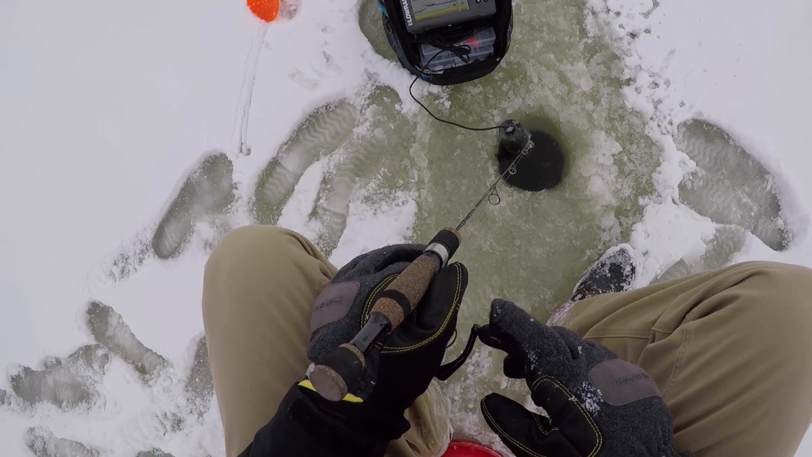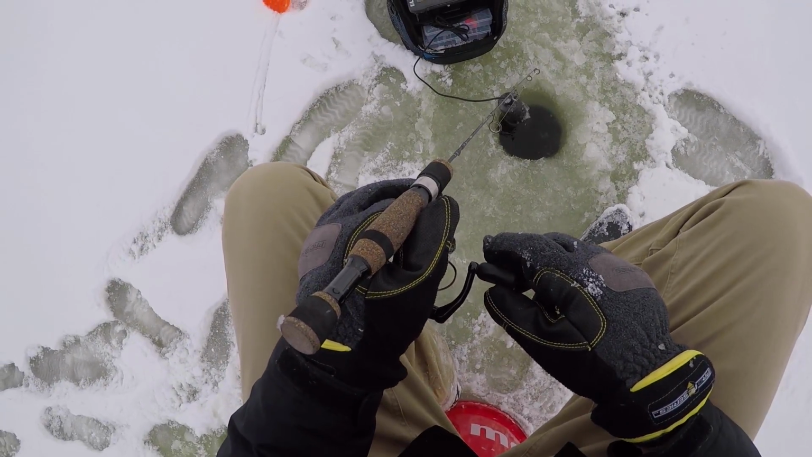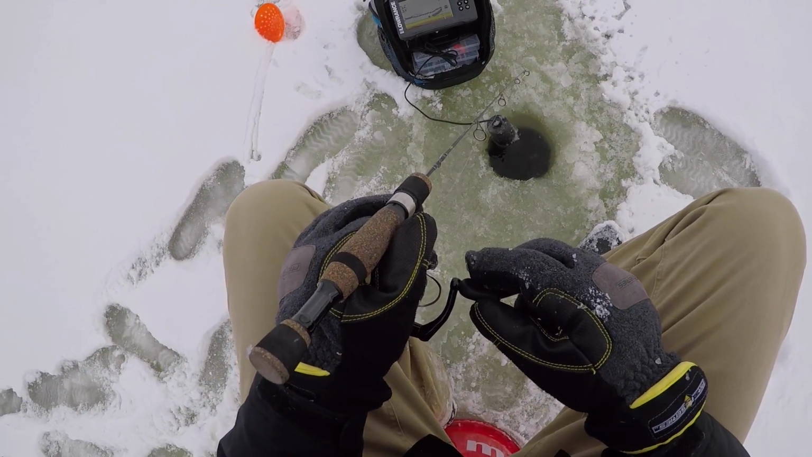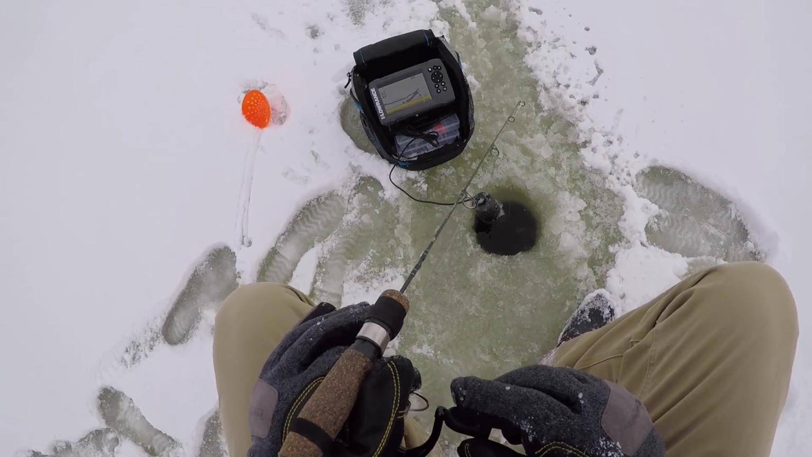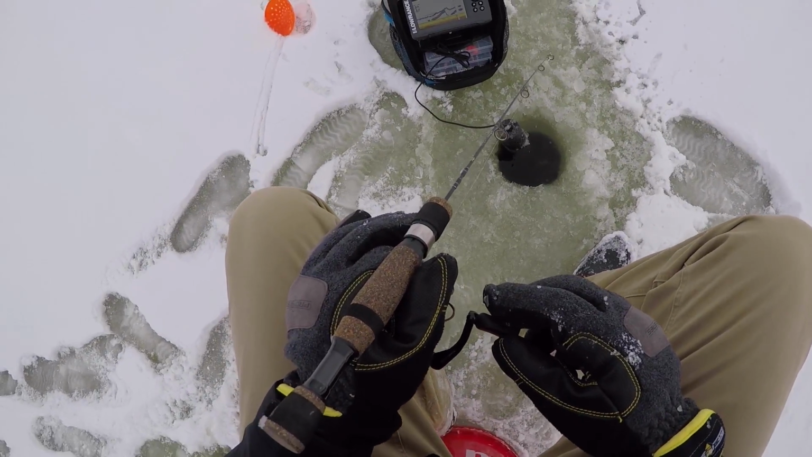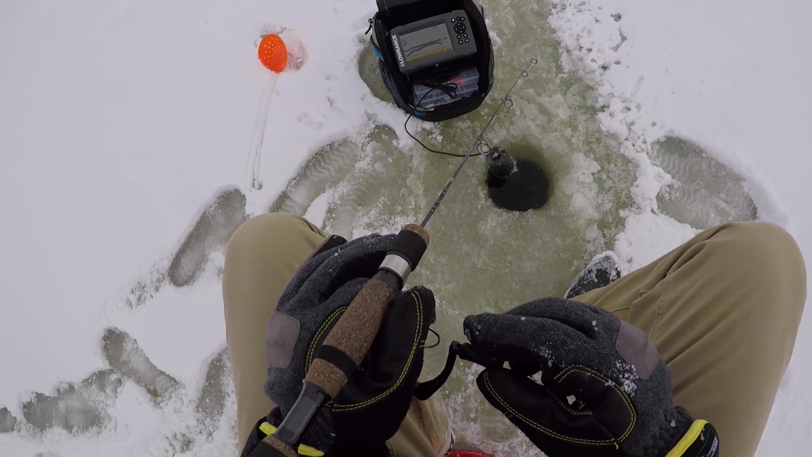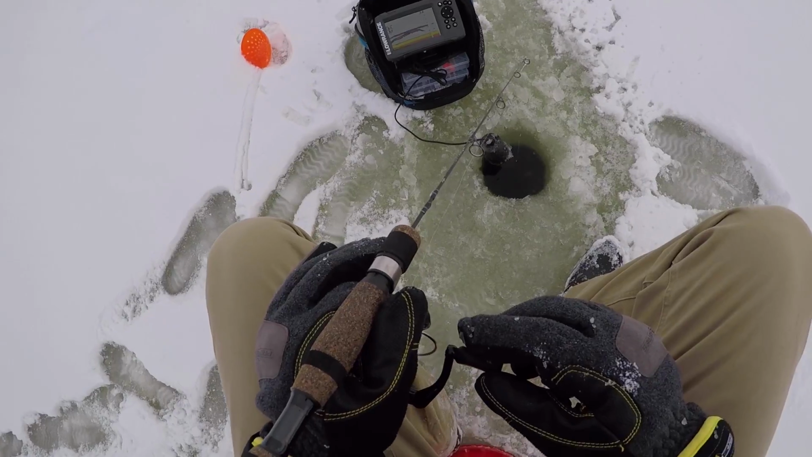Oh, there's a mark down there. Okay, let's try to play a little cat and mouse here. Come on. Cat and mouse, baby. Oh, he's coming up hard. Oh, why did he do that? Oh, he's coming back for it, folks. Oh my gosh, why does he keep dropping? He keeps dropping away. No, no, he's gone.